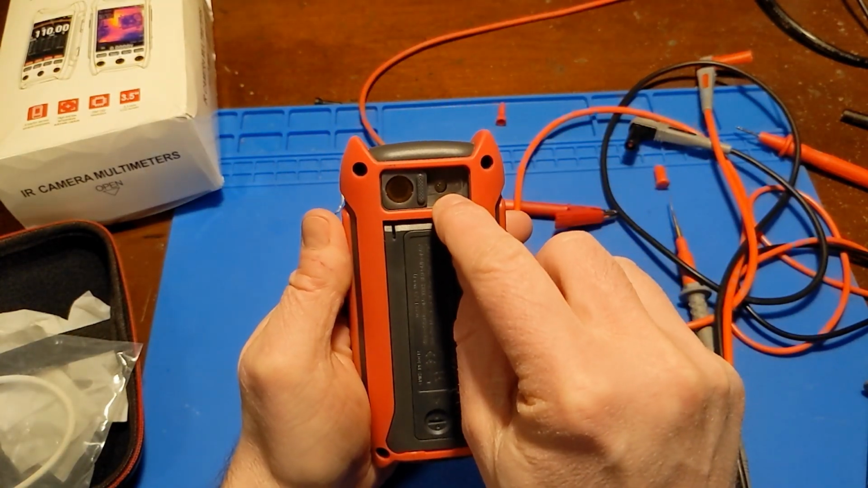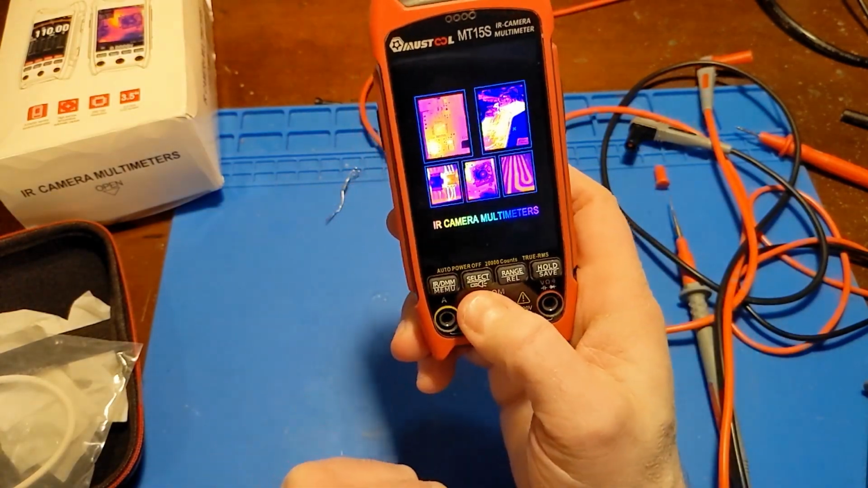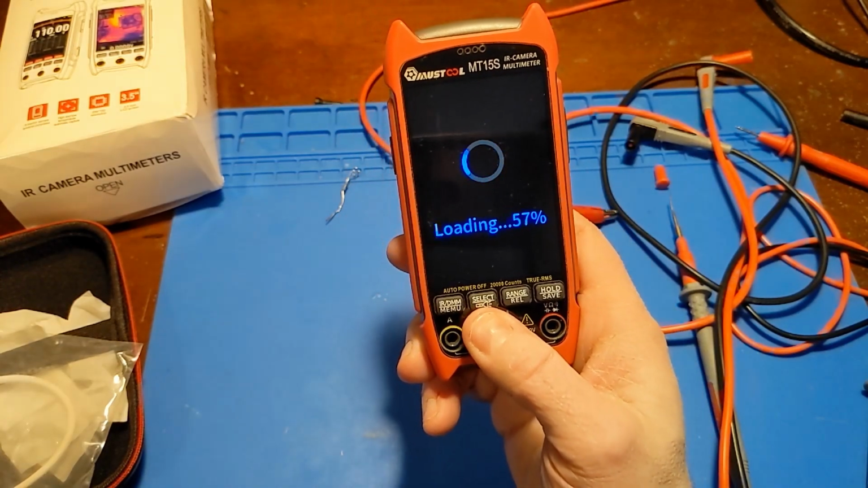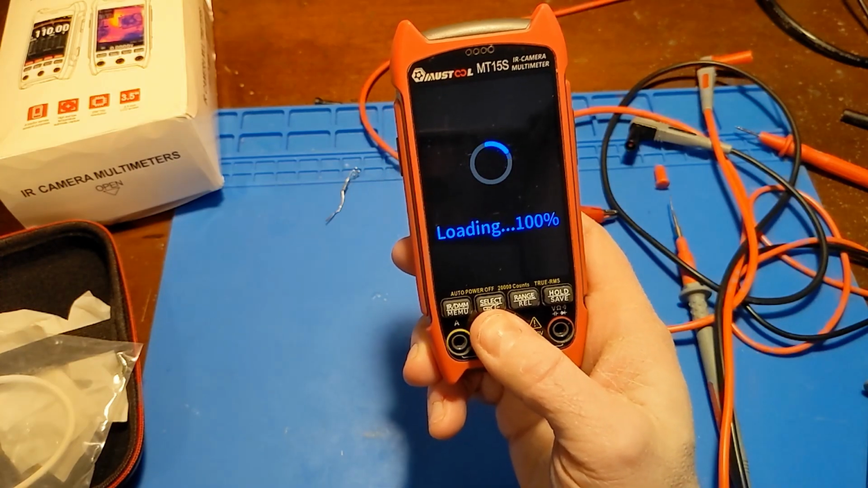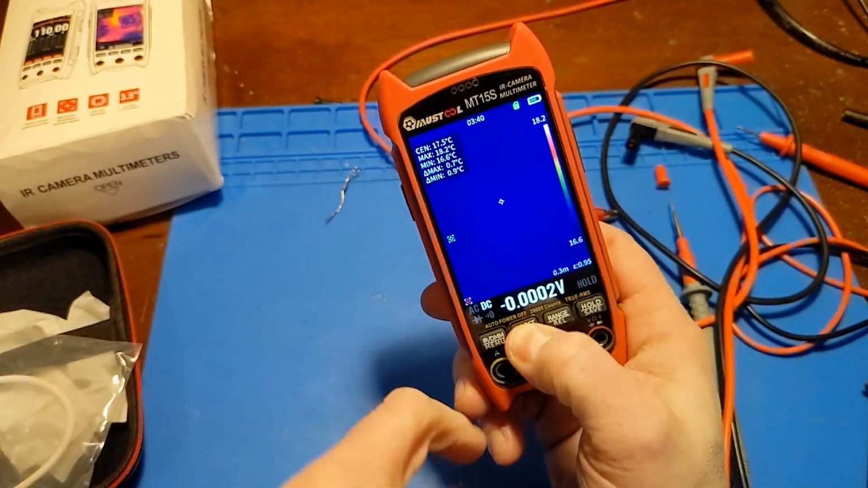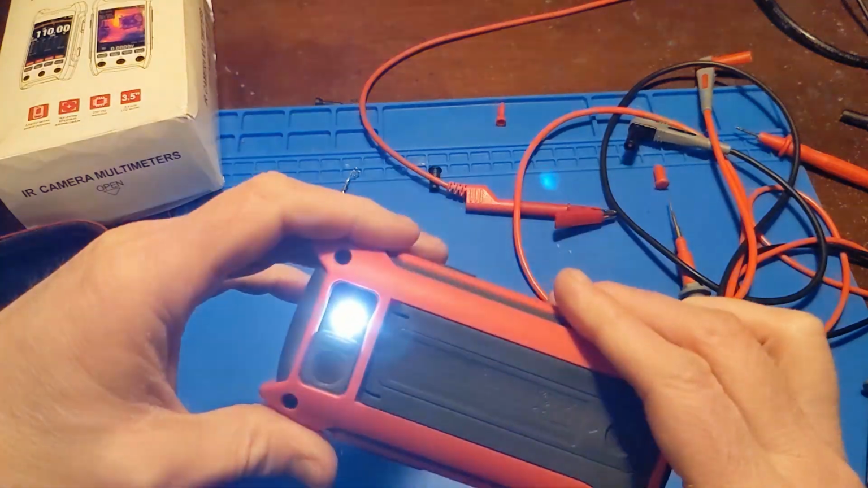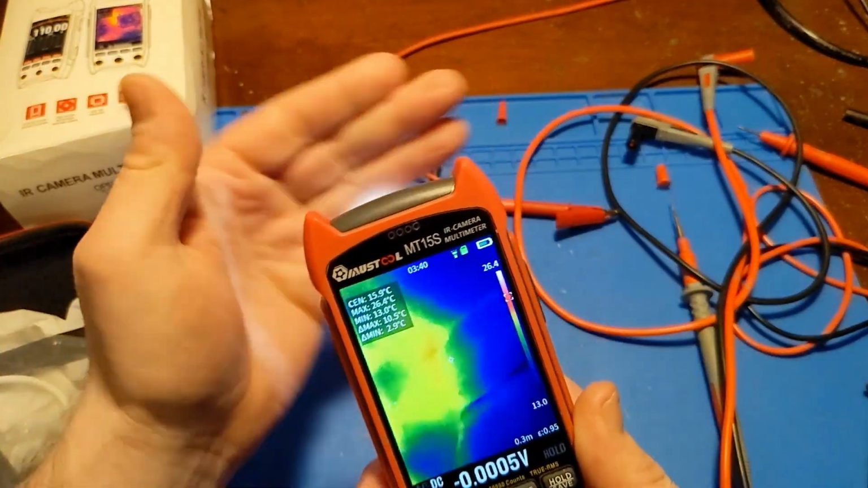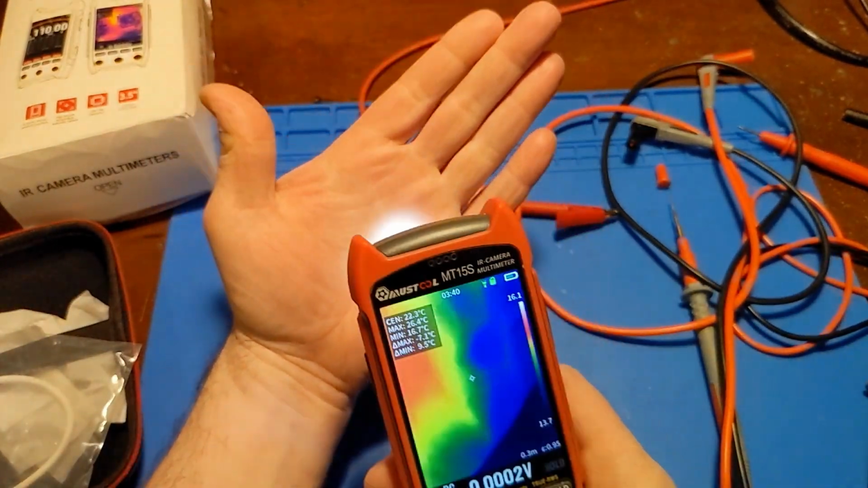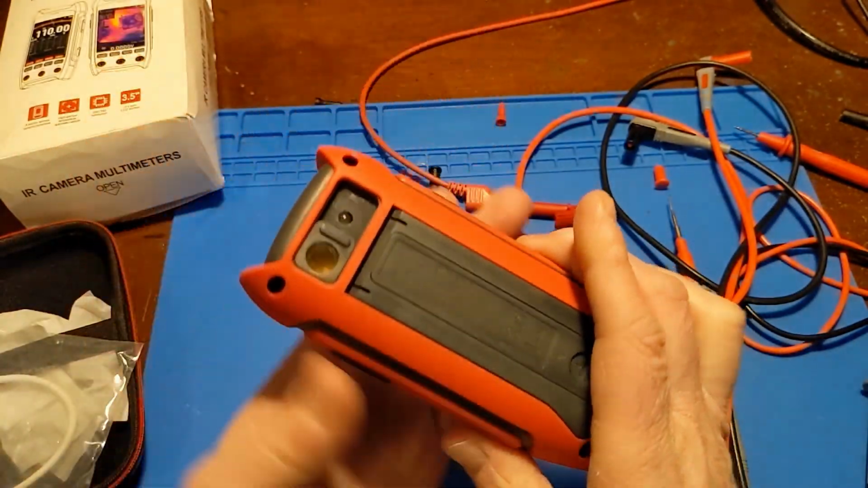Oh, and there's a flashlight there, which if I push and hold, that should give me access to this bottom row, and that's the flashlight button right there. Gotta let it boot up. That's one of the disadvantages to this unit, it does take a minute to boot up. So now if I push and hold, yeah, there's the little flashlight emblem. Oh, it is working. So there's your flashlight. Not super bright, but if you need something, it's there. If I push and hold, it should shut off. Yes, and it did. All right.